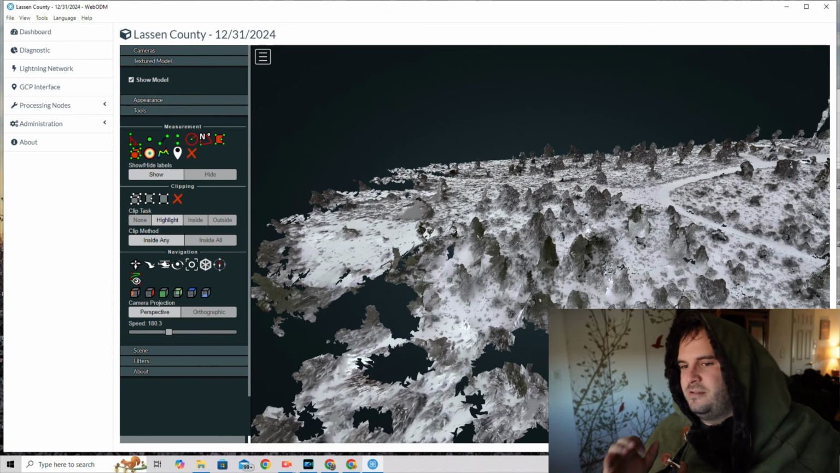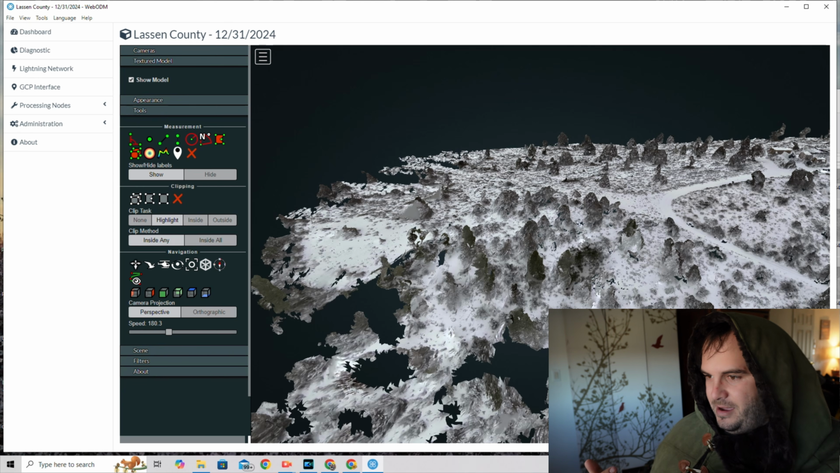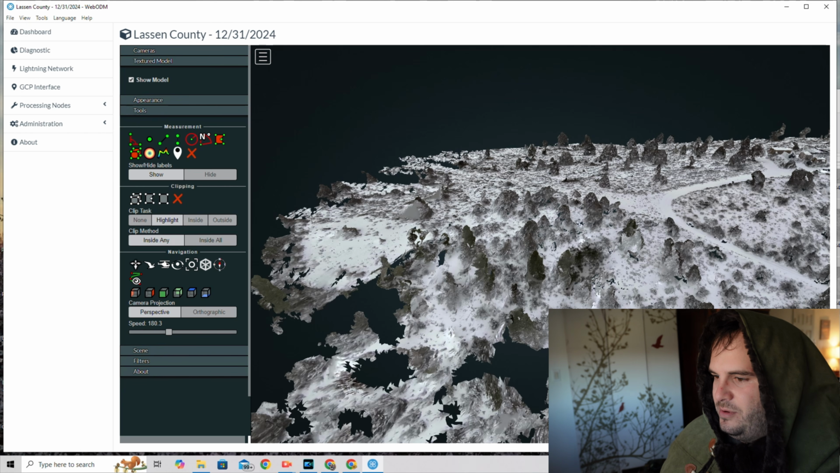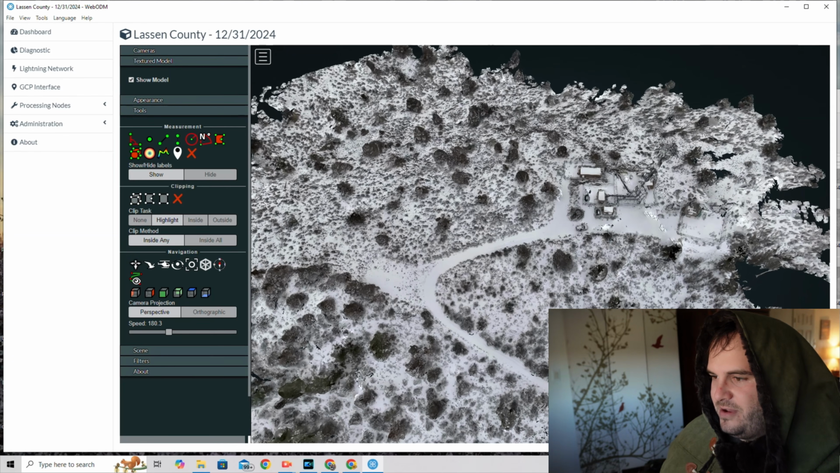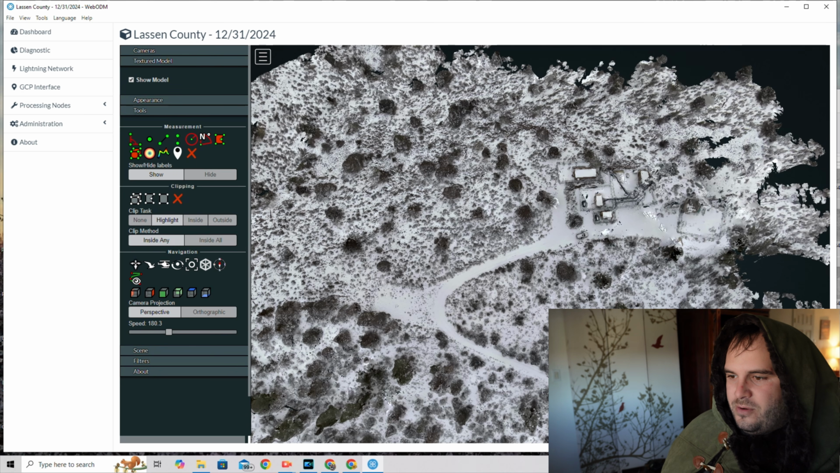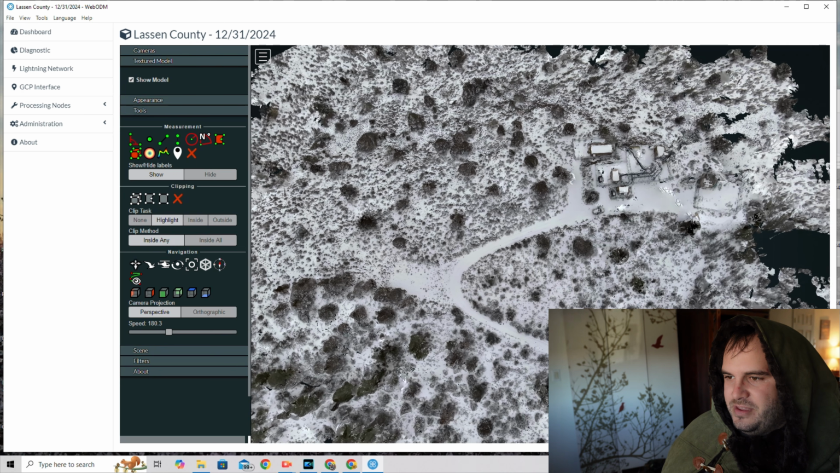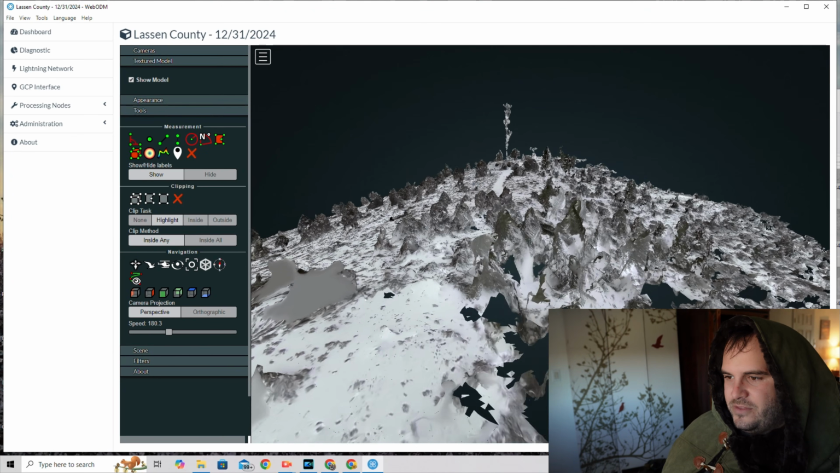And this, I think, could be very useful for crime scene recreation, for getting a good idea of what terrain would look like before you go into it, being able to show exactly where things are relative to each other, and have not just a 2D map of the scene of an incident, but a full-blown 3D render of this entire mountaintop with all its elevation, all of its trees, the roads.